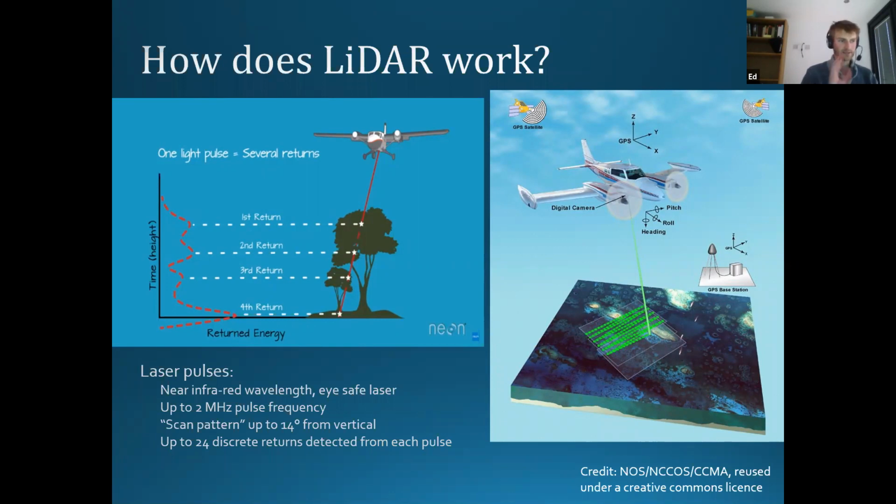And as I said, the sensor that we use could have up to 24 discrete returns. So not just 1, 2, 3, 4. It could have 24 different reflections that make it back to the plane from each single pulse. So that's 48 million data points possibly being created every single second by our plane flying backwards and forwards. And the total flight time was about 2 weeks, I think. So an awful lot of data being created.